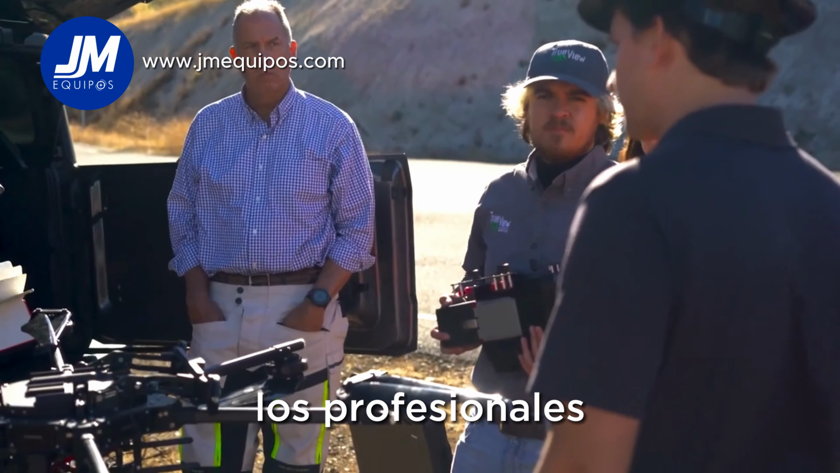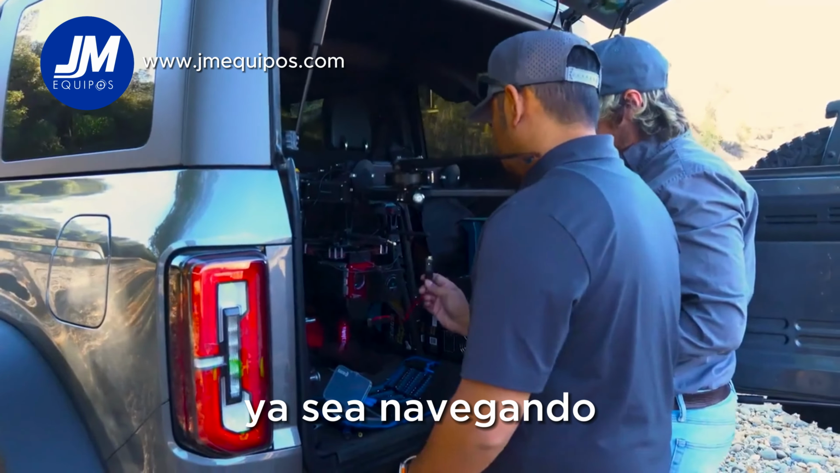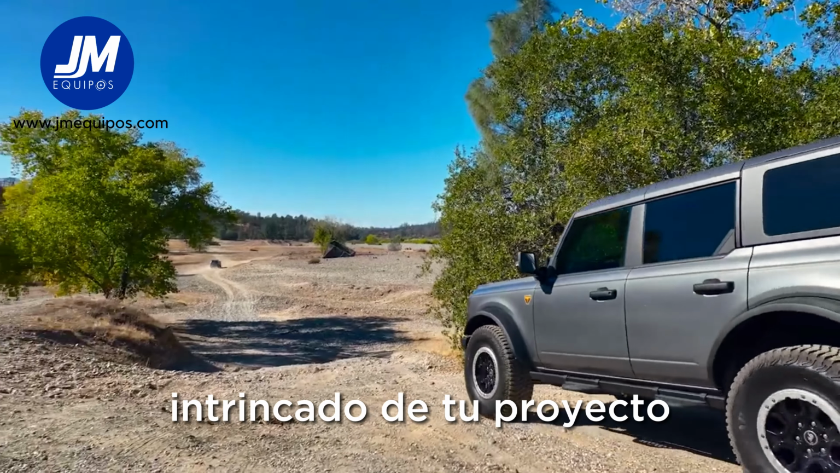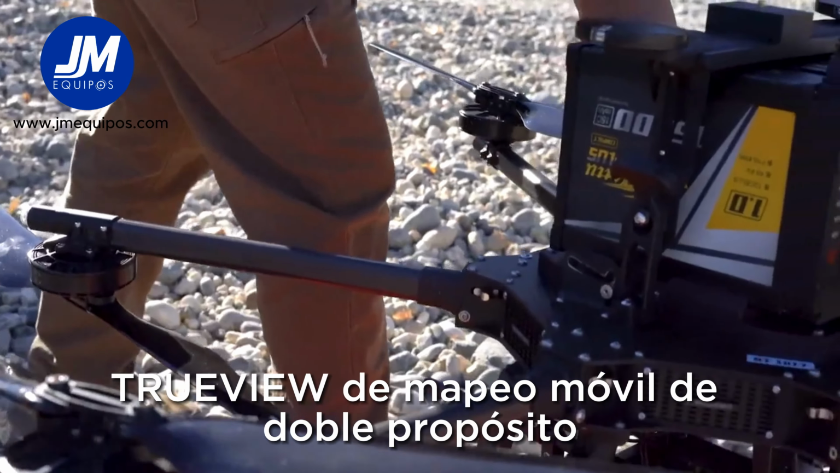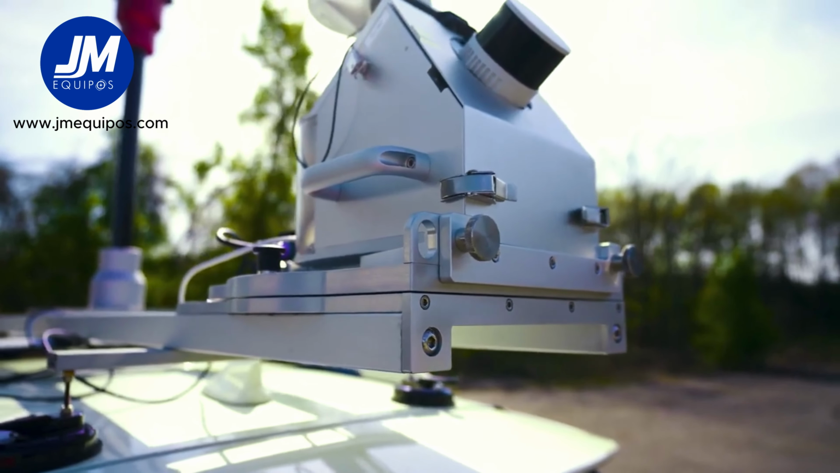In the world of mapping and surveying, professionals often face challenges that require innovative solutions, whether it's navigating through busy urban areas or needing to capture every intricate detail of your project. Traditional methods can sometimes fall short. Introducing the TrueView dual-purpose mobile mapping and drone LiDAR systems by GeoCue.